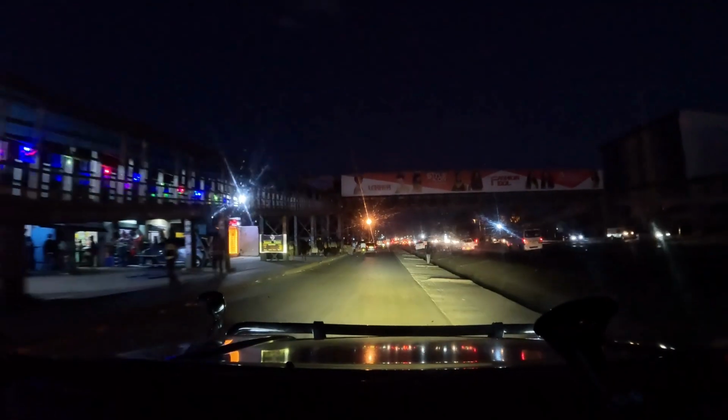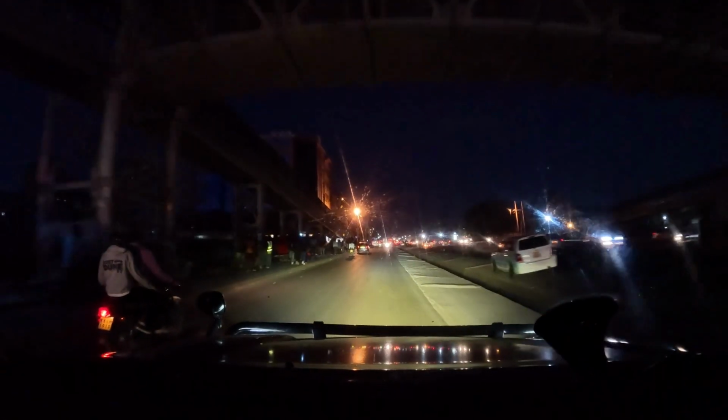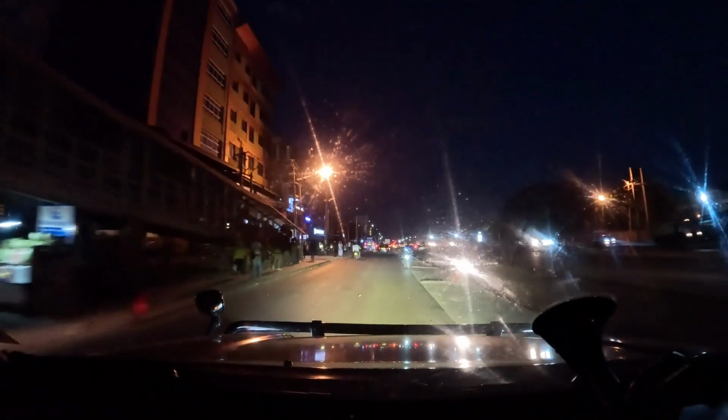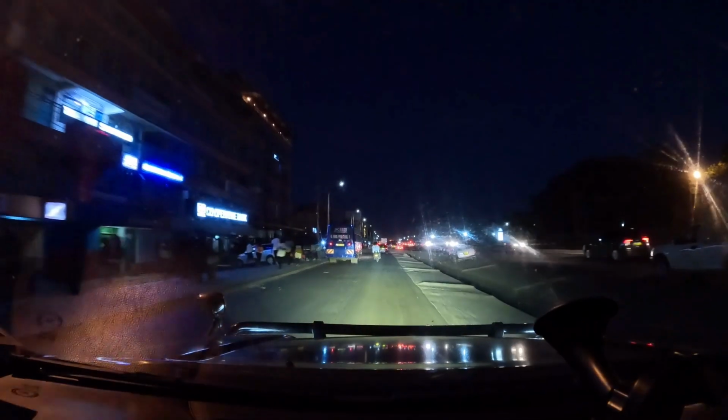This is Embakasi area, and it's a largely commercial and residential area. At least in this place, if you live in Nairobi, you can get affordable housing, and it is also not very far from the central business district.